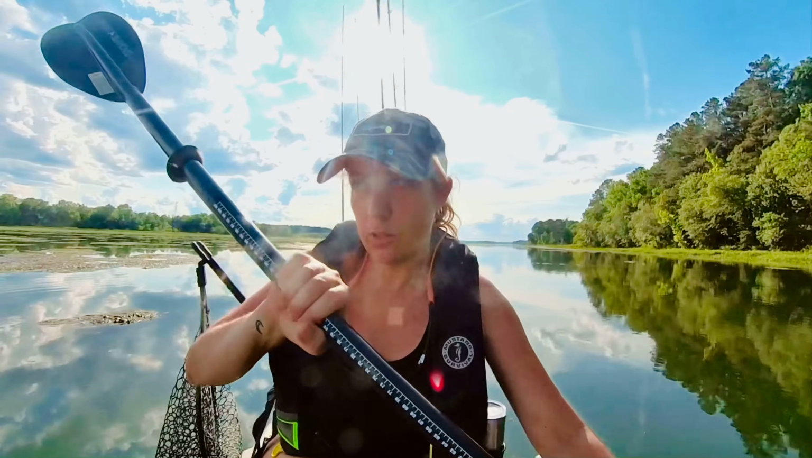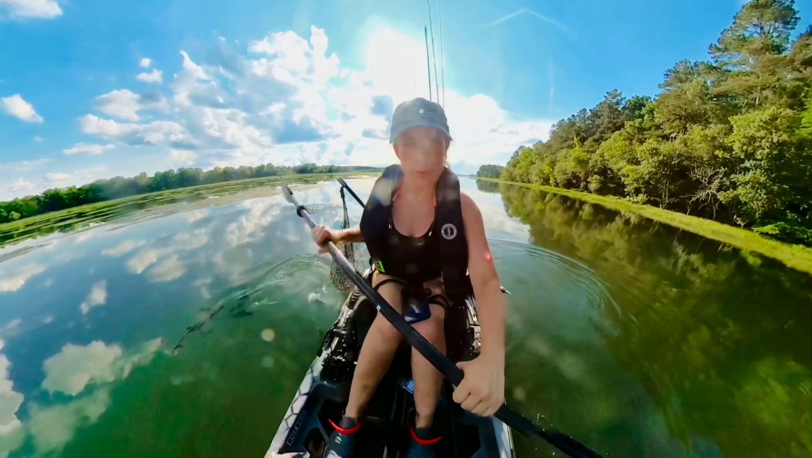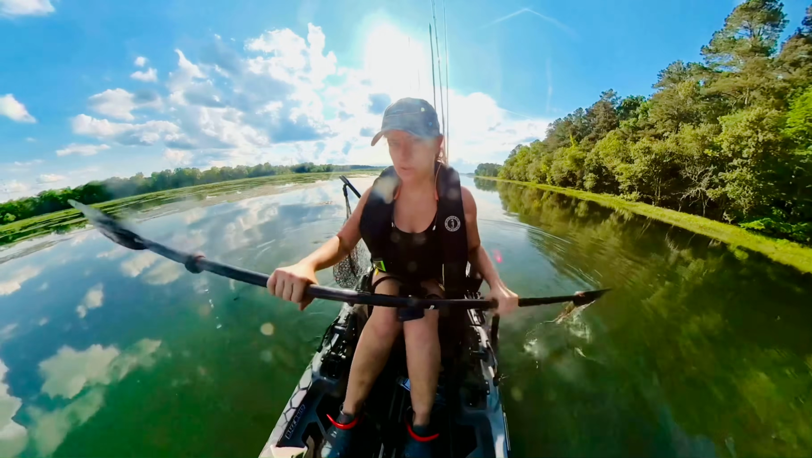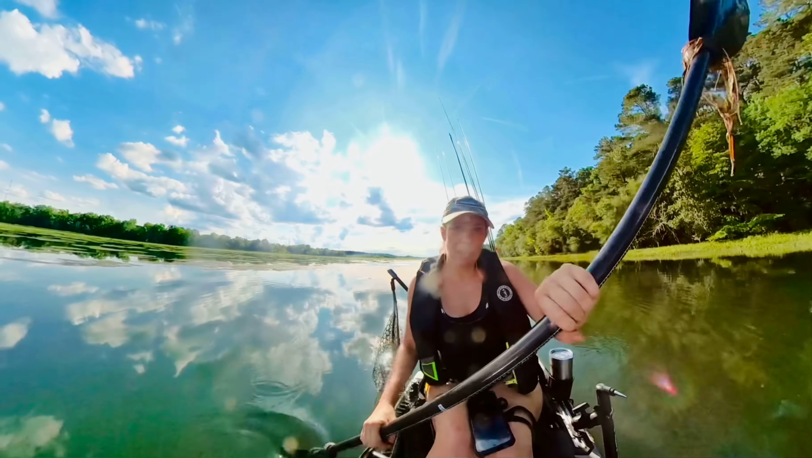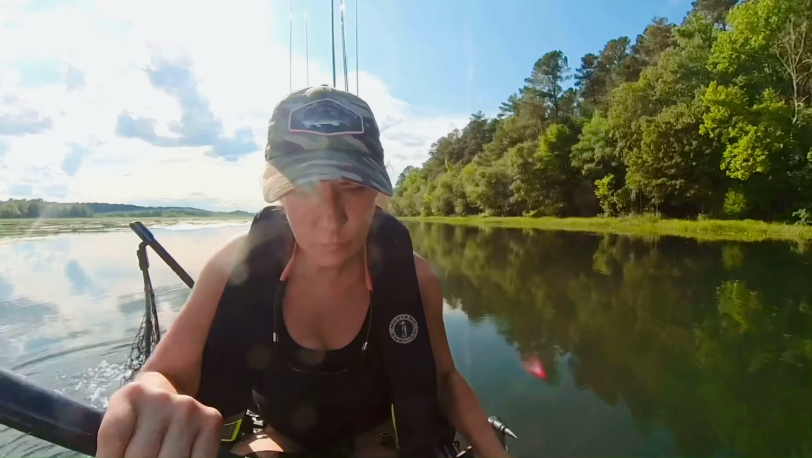Okay, so the first thing that you want to do to be able to use it in perspective mode is to get a perspective mode mount. I found one on Amazon, and I'll include that link in the description below.